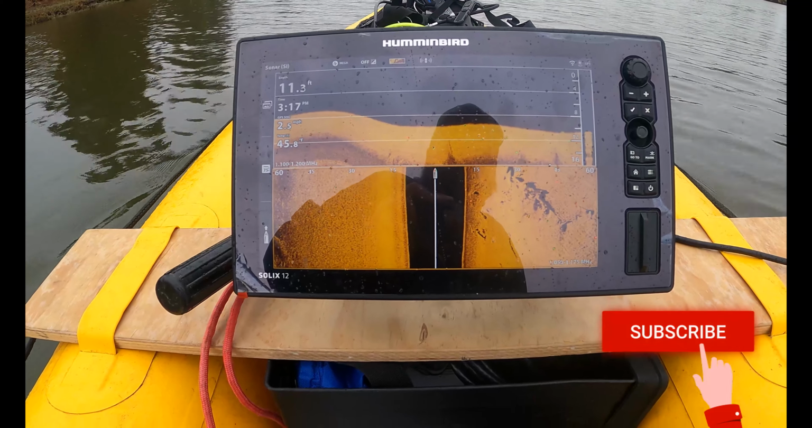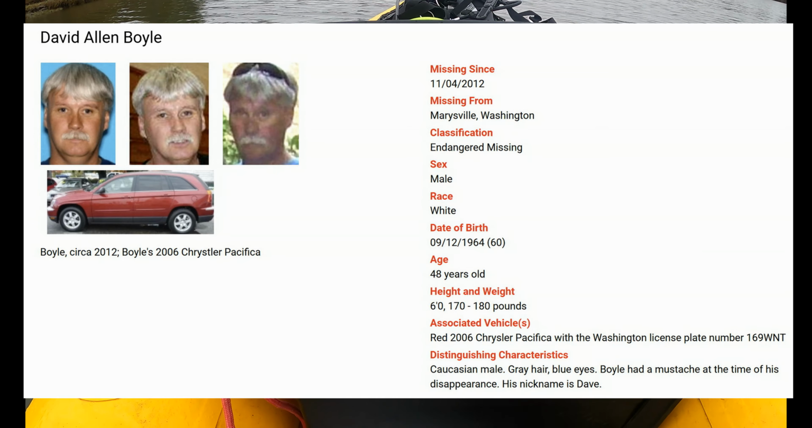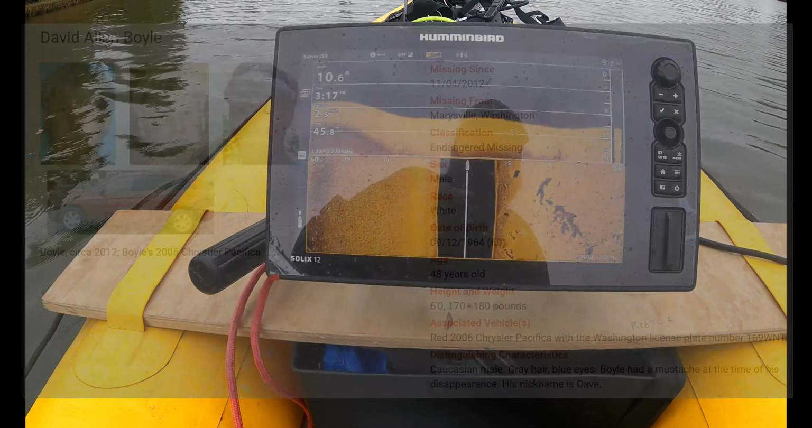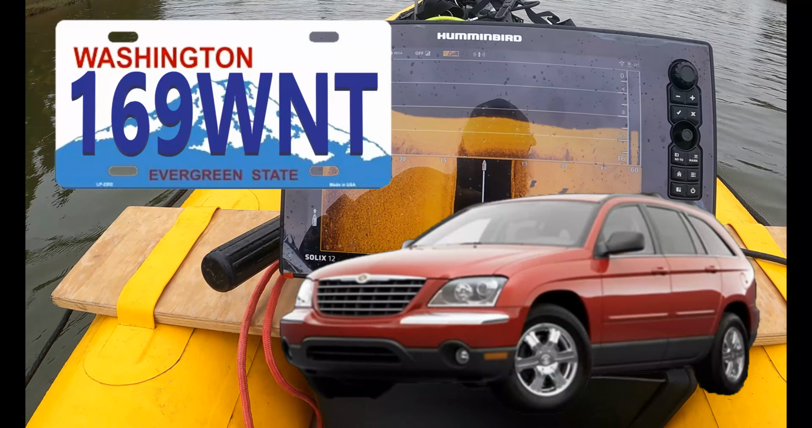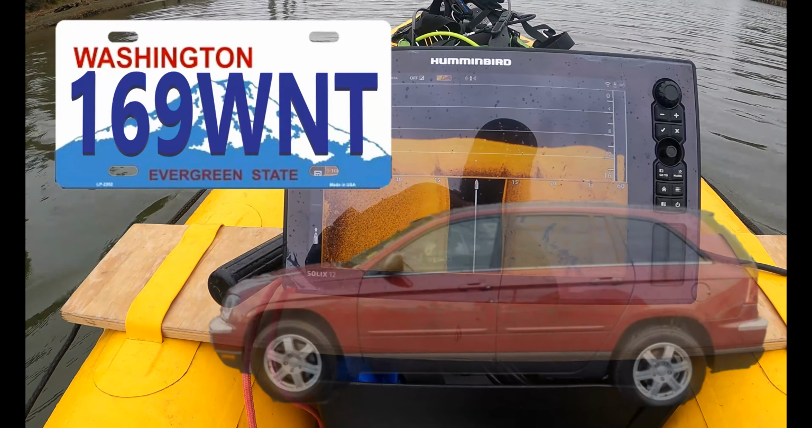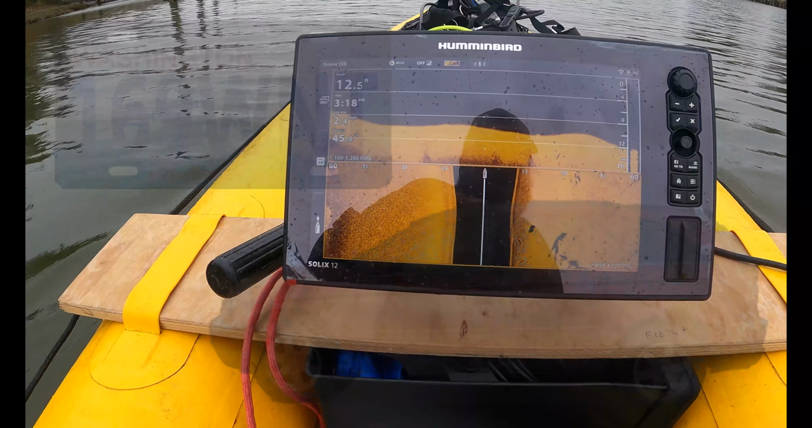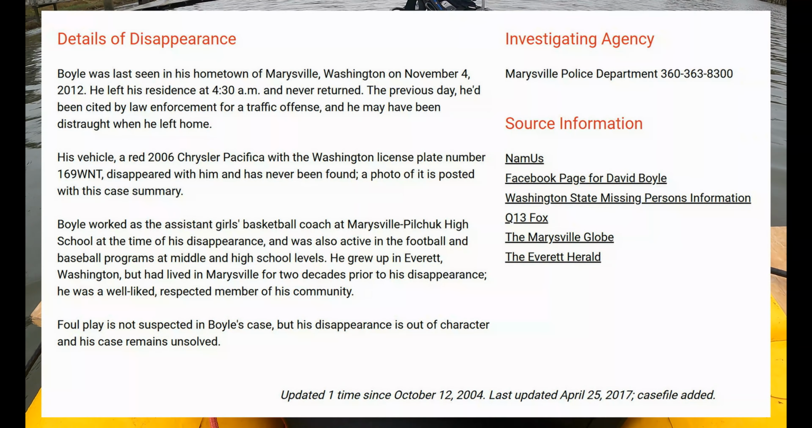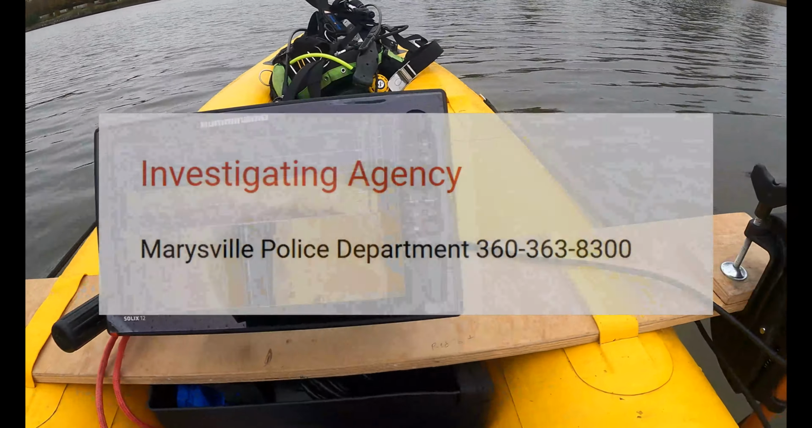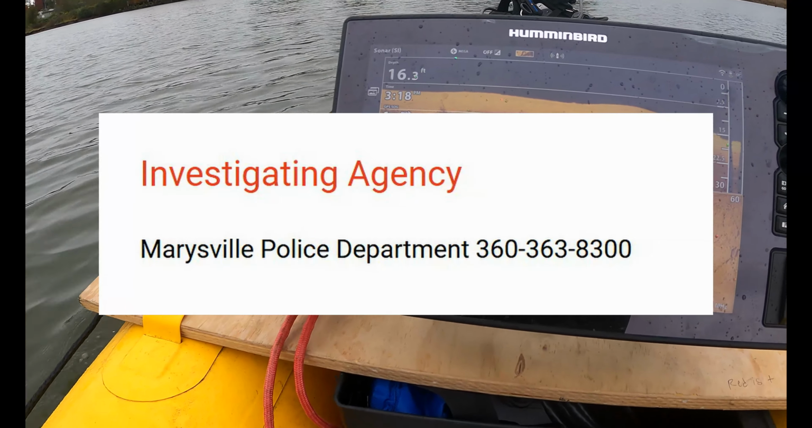We want to get the story out of David Allen Boyle, who went missing in November of 2012. We need somebody to hopefully remember something that they can come forward with, a tip that would help lead to the discovery of David Allen Boyle and his vehicle. Please contact the Marysville Police Department if you have any information that could help in finding this missing person.